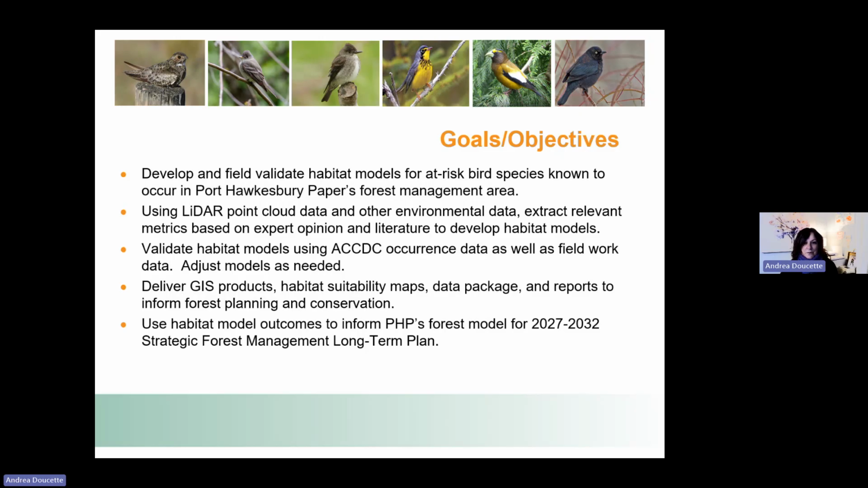So that occurrence data helped in trying to validate the habitat models, and also doing actual field work after some of the model results were providing an output, so that we could go to the field and see if things were matching up in terms of, are we actually seeing the birds in these habitats that the models are saying this is where they should be? And then we would adjust those models as needed.